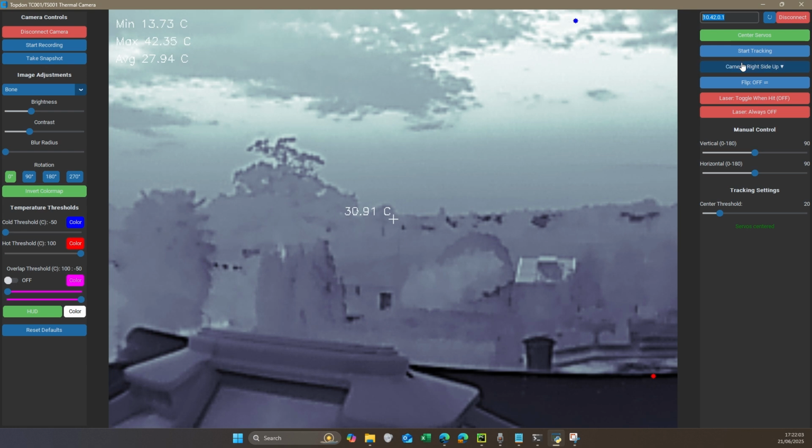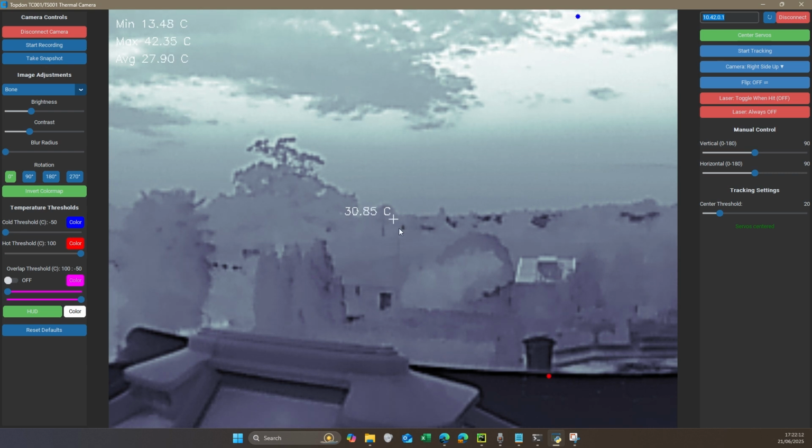And then you have the start tracking button. If I press the start tracking button, the camera will start chasing the hottest point. The hottest point is identified by the red marker, so this center point will move down to the bottom right diagonal direction to try and overlap this red dot.